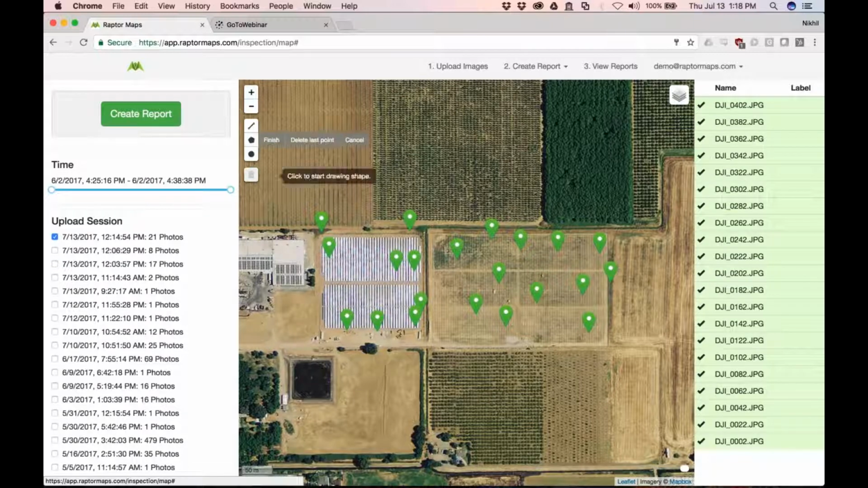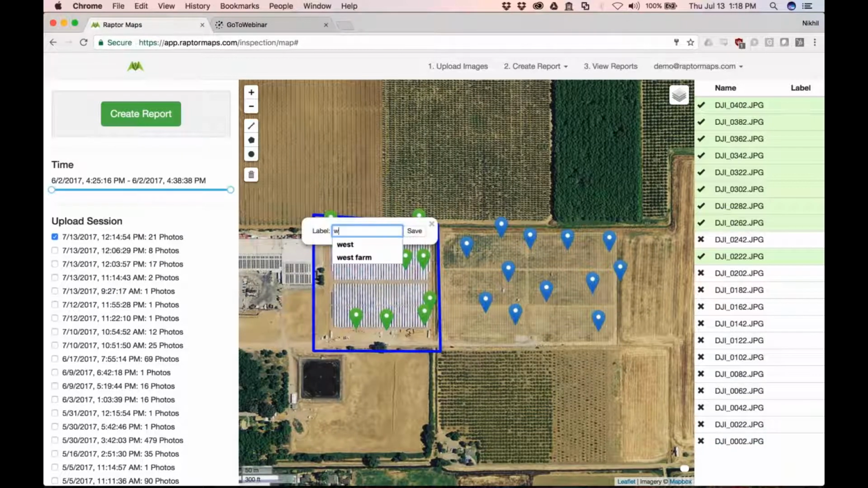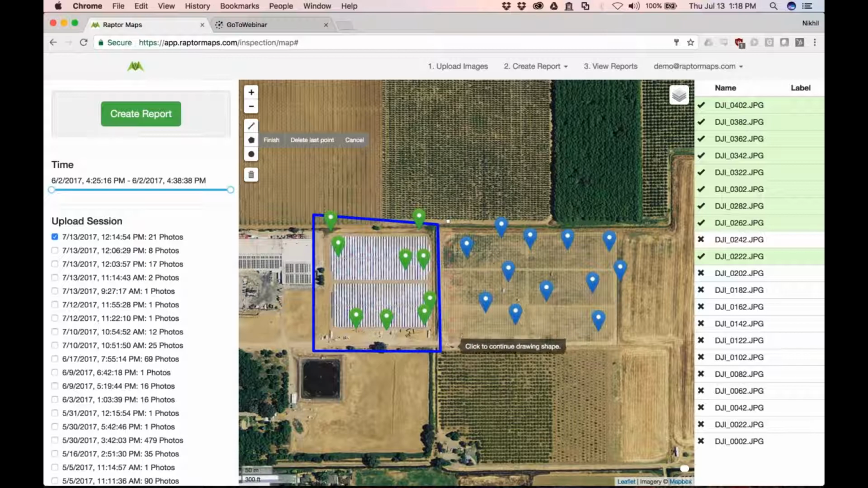And then finally, we want to be able to categorize it in some way, add different types of structures, add different boundaries, things like that. So for example, in agriculture, maybe you want to divide it by field. Maybe in solar, you want to be able to isolate the different types of farms. So you could say, this is the west farm, this is the east farm, and you want to have those carried through to your final report.